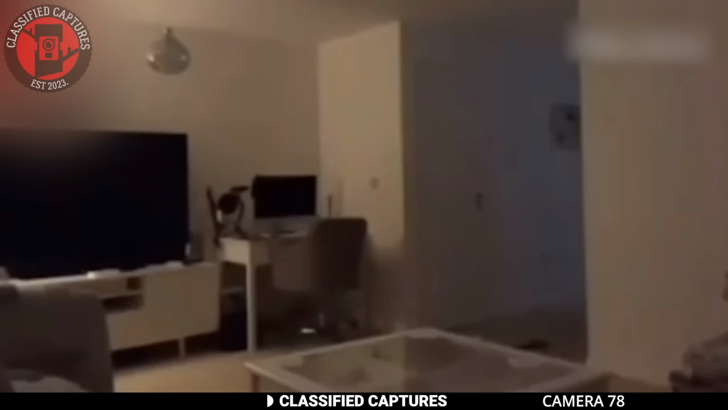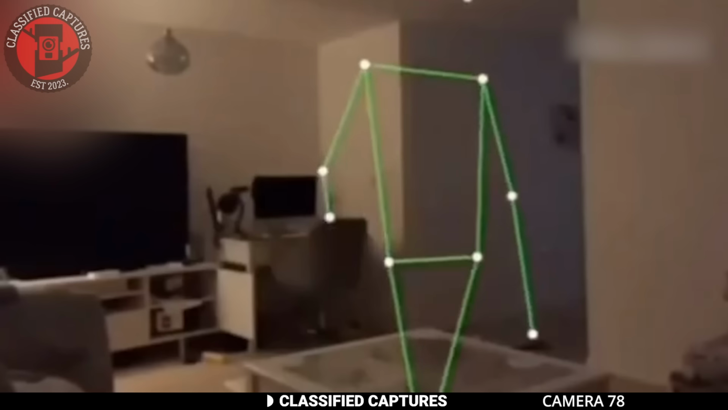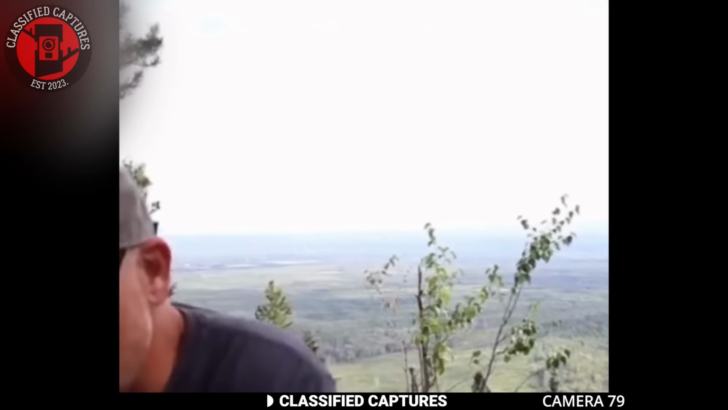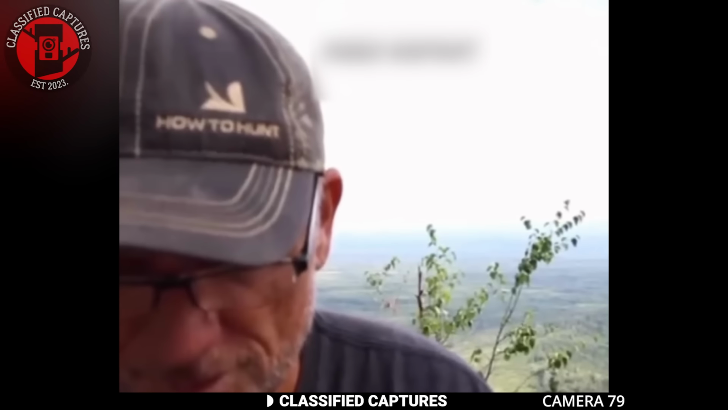A lot of people believe SLS cameras can capture spirits, yet we tend to think of ghosts as entities that can pass through solid objects. So could this be genuine, or is there more to the story? What do you think? And here's the screenshot. It's bright enough, I'm sure you'll see it. There's the screenshot of the video. And here's the zoom in of what he caught in my video.